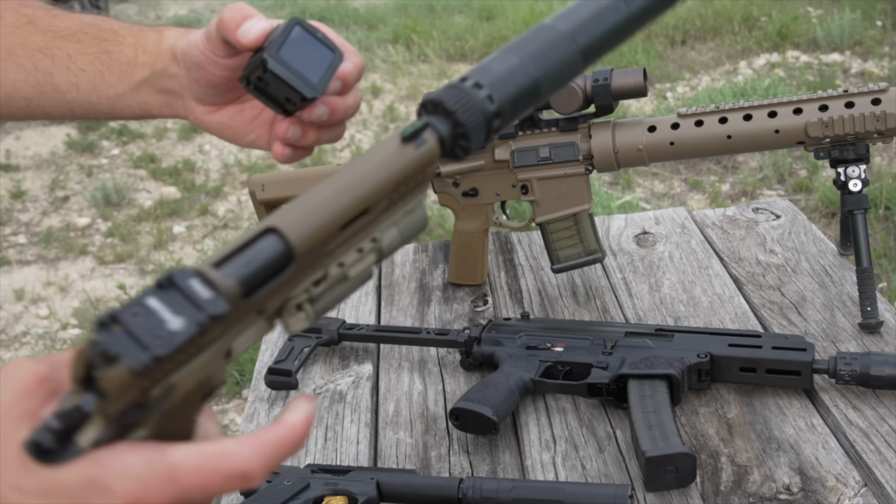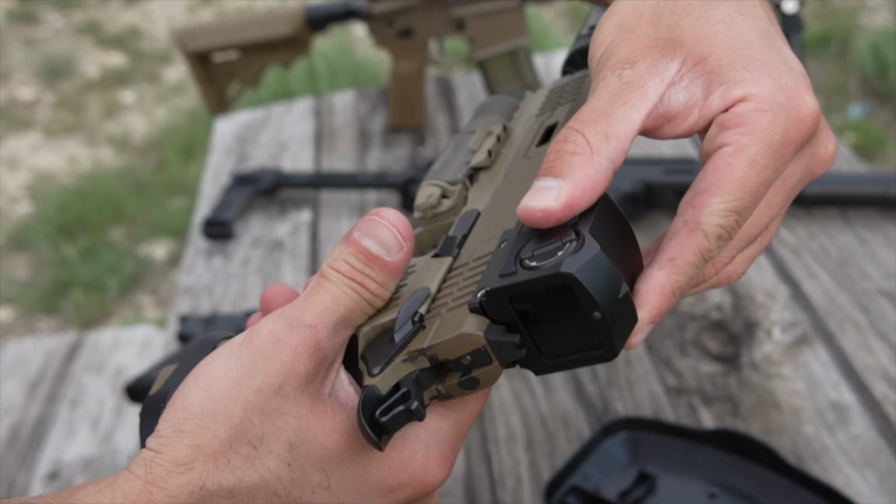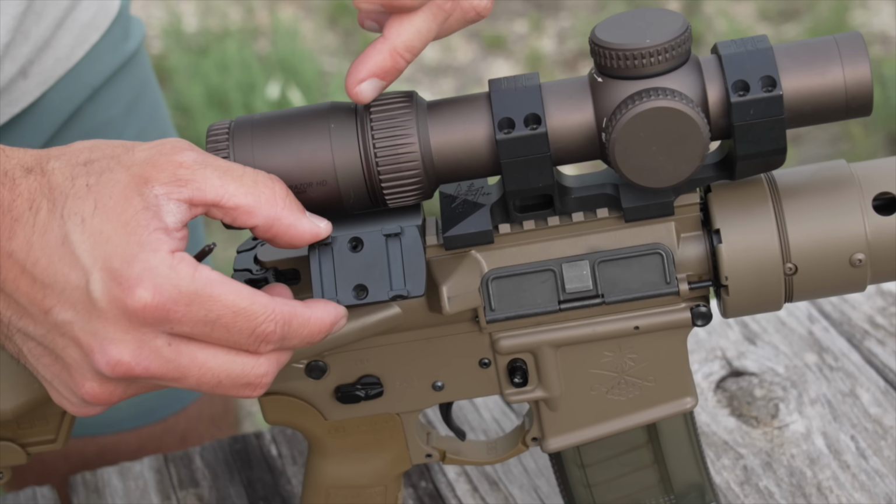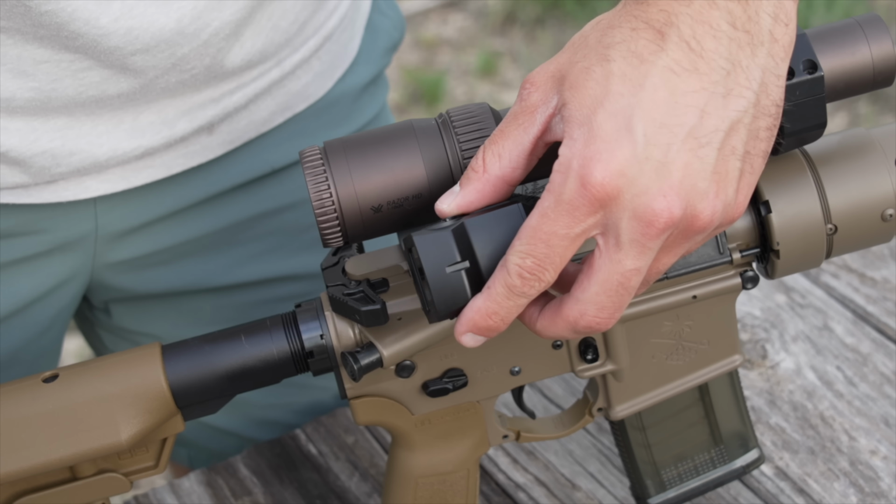And then this is the Infotech plate that's for RMR. I'm sorry, for Delta Point Pro on this one. And it just slots in here, screw it down. And so we're gonna put it on the Mark 12 now. And so we're gonna take this adapter here, so RMR, and we're gonna place it here. We're gonna screw it in with the screws it comes with. That's screwed down. We go ahead and place this and then screw in the 4 screws.